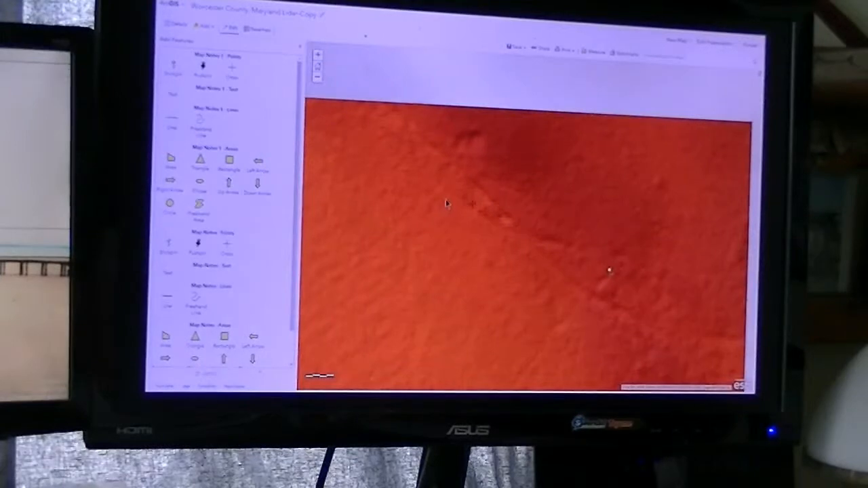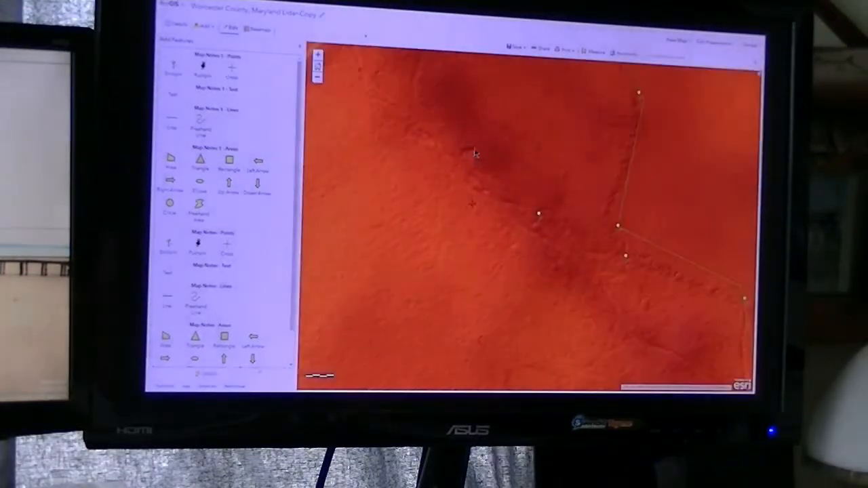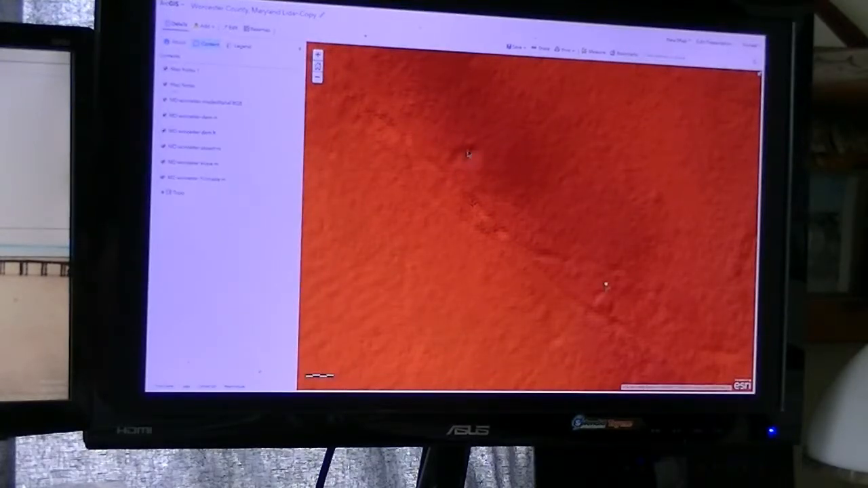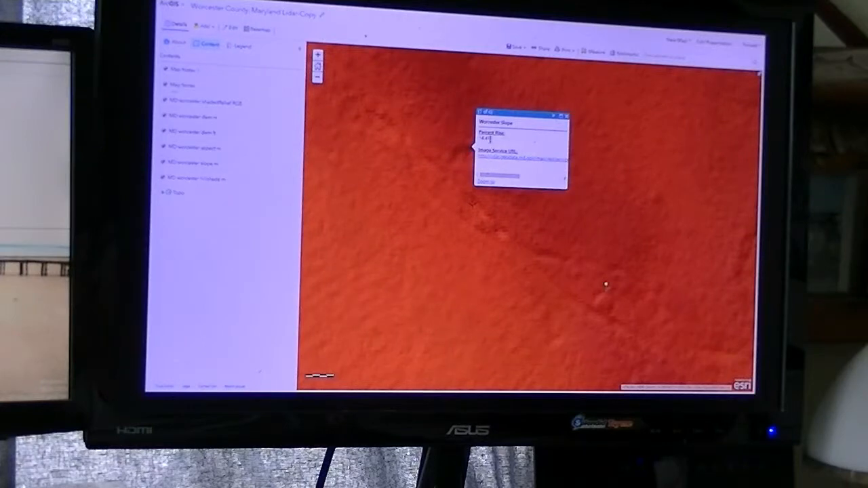And if you notice, this really is obvious. Let's click on one of the dark pixels. Let me close that. Elevation is 43 feet, 42.99.